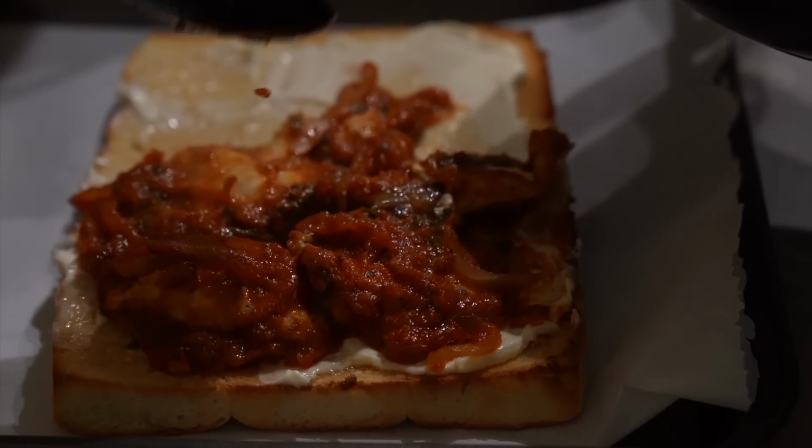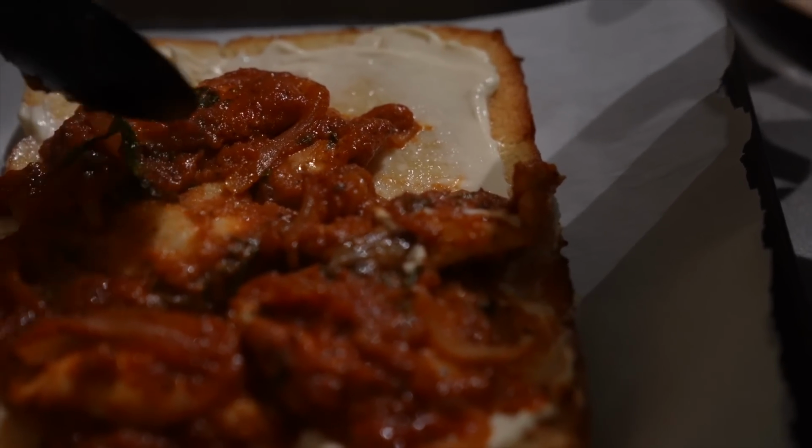And this fish is fully cooked now, so when I throw them back in the oven, we're basically just melting the cheese and cooking the top bun.